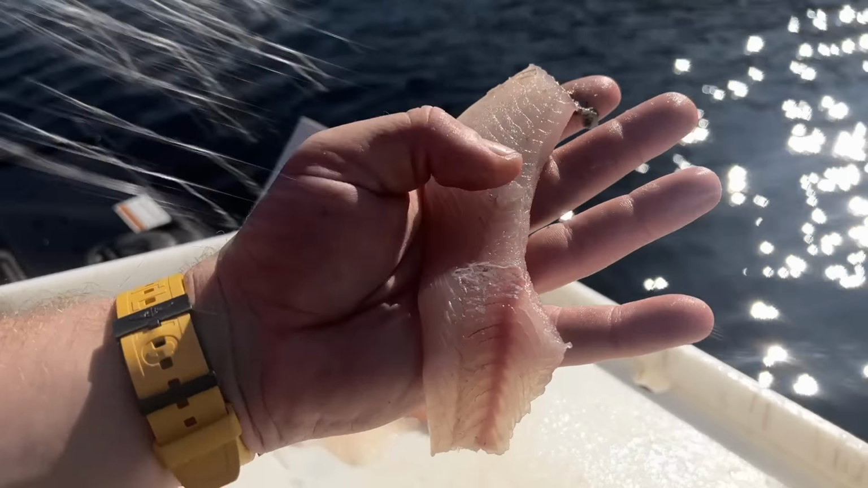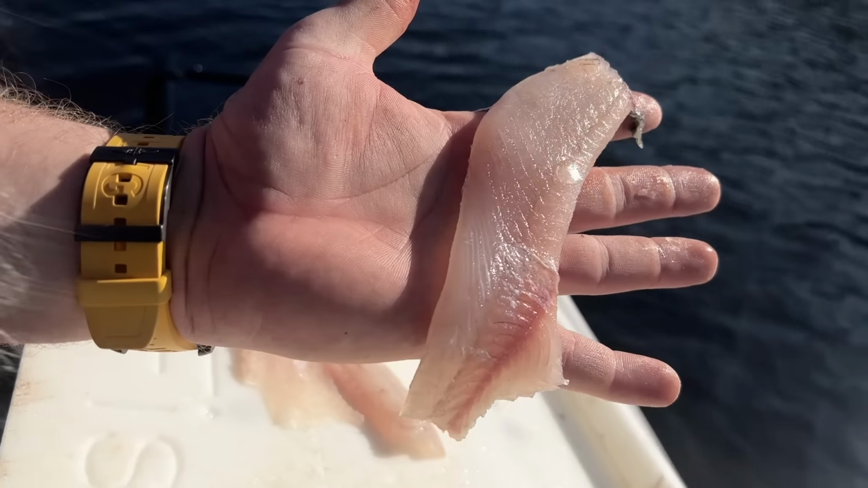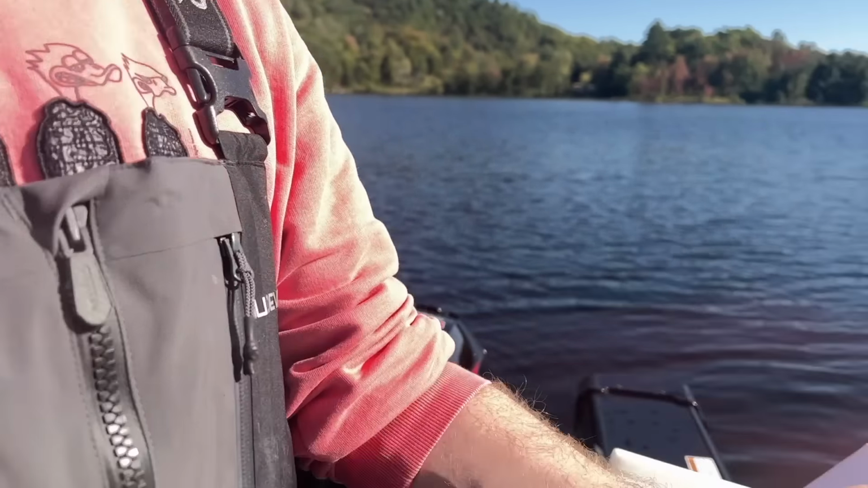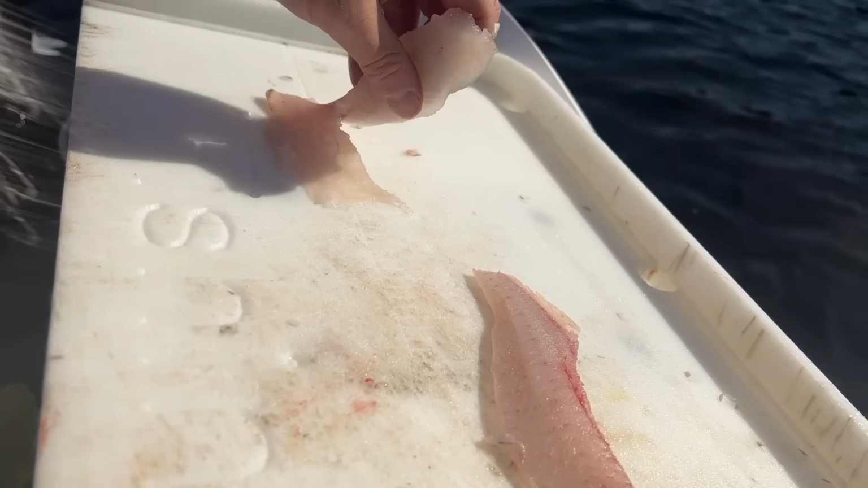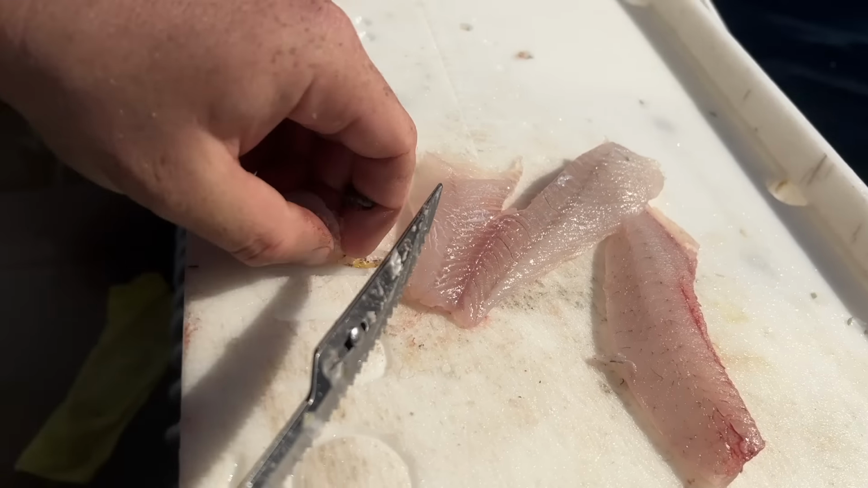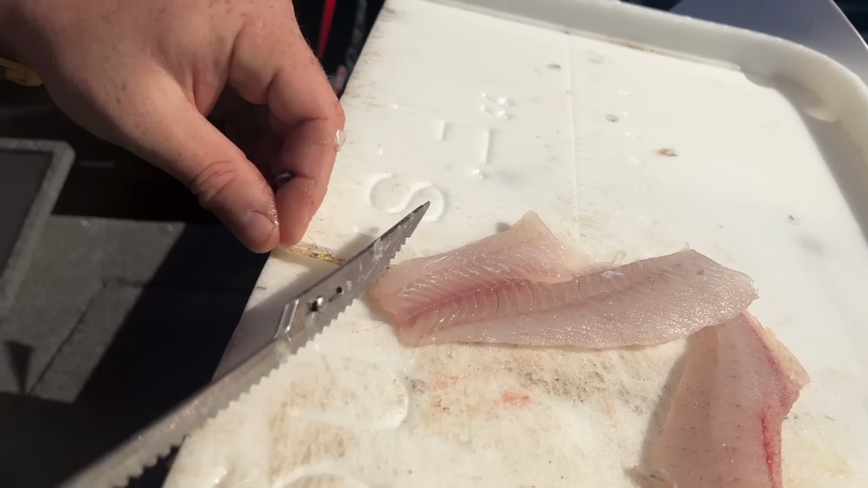Look at the back. Almost zero bloodline except for the tail. Bloodline is what makes the fish taste fishy, if you've ever had that before. So you always want to try to get as much bloodline out of your fillet as possible. But this one has barely any. This one, because we do have the bottom part of the belly section, has a little bit more.